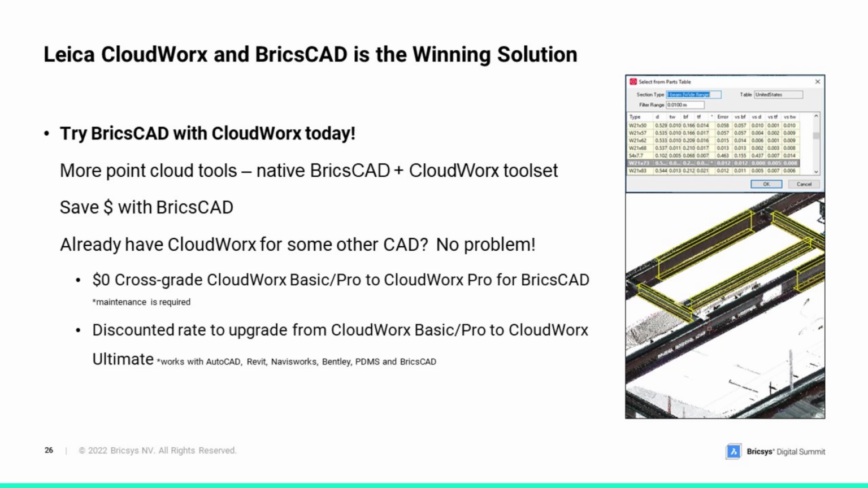So CloudWorx Ultimate includes licenses for any of our other CloudWorx packages.